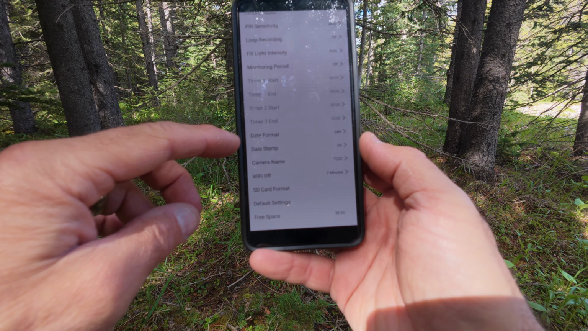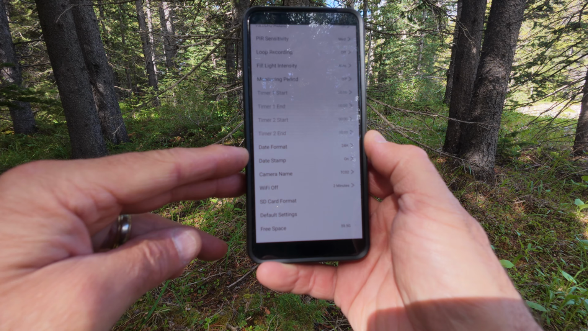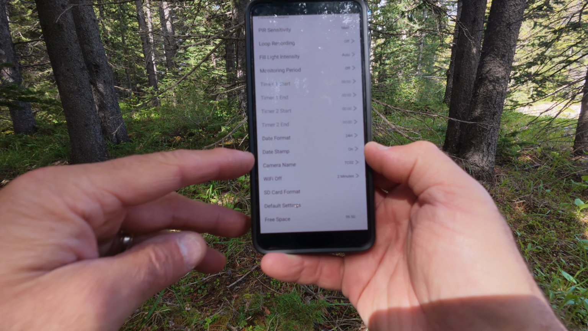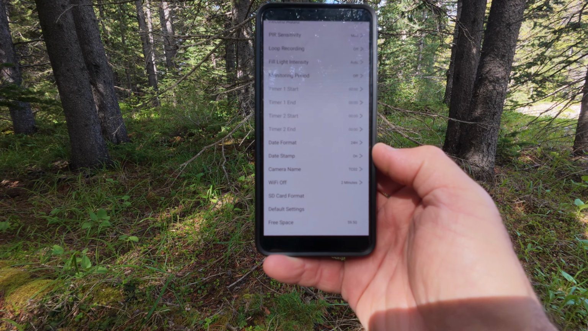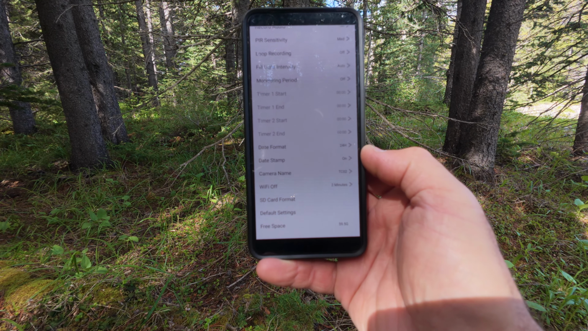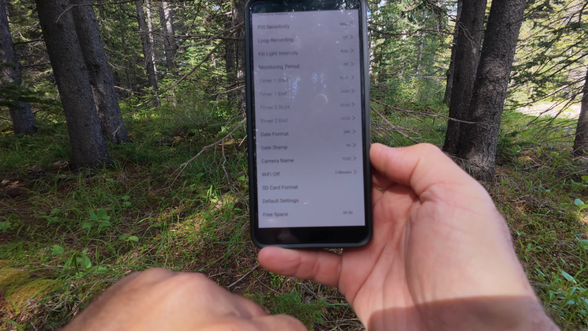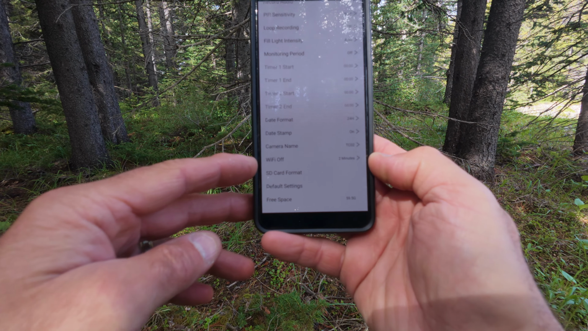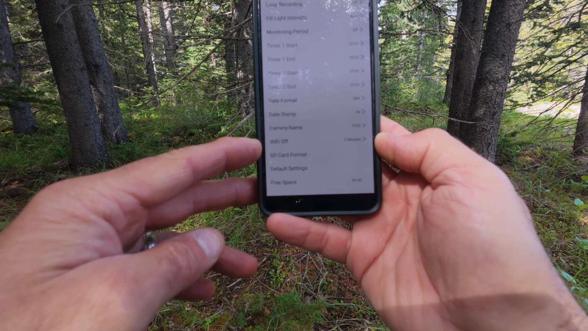So date format, again, a user preference. I am a 24-hour guy. I like to have 24-hour military time, or whatever you call it here. That's my preference. And date stamp, you can either turn it on or off. That means on an actual video or photo you'll have the time of day and date embedded on the video. Here you can change the camera name, so TC02 or whichever camera you will order, and the time of the Wi-Fi, how long the Wi-Fi stays on before it turns off.